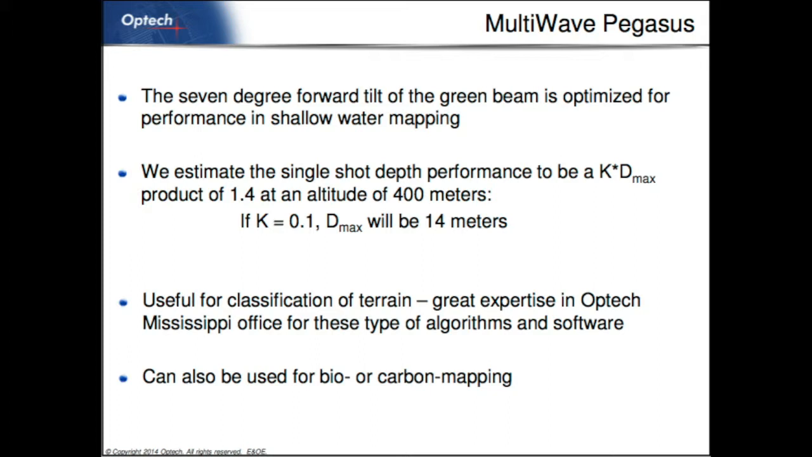We think this will have an even better performance than the Aquarius, down to 15 meters in decent water. And we think it has great potential for terrain classification, basically. And we have a fair experience in that in our Optech Mississippi office, which I'll mention in a second. And of course, the bio or carbon mapping application is definitely of interest. If those 3 wavelengths, or even another wavelength, because we're basically using fiber lasers in these systems, if there's another good fiber laser of another wavelength of interest, then that wouldn't be too hard to put inside.